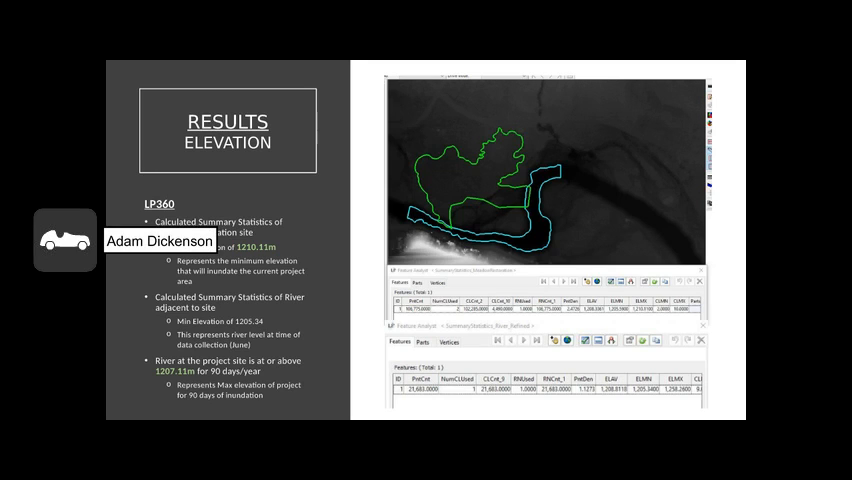And we're looking for the project site to be inundated for 90 days out of the year. Currently, with its current elevation of 1210, it gets 5 days of inundation by the river. We hear from our hydrologist friends that to get 90 days inundation by the river, we would have to bring the height down to 1207.11.